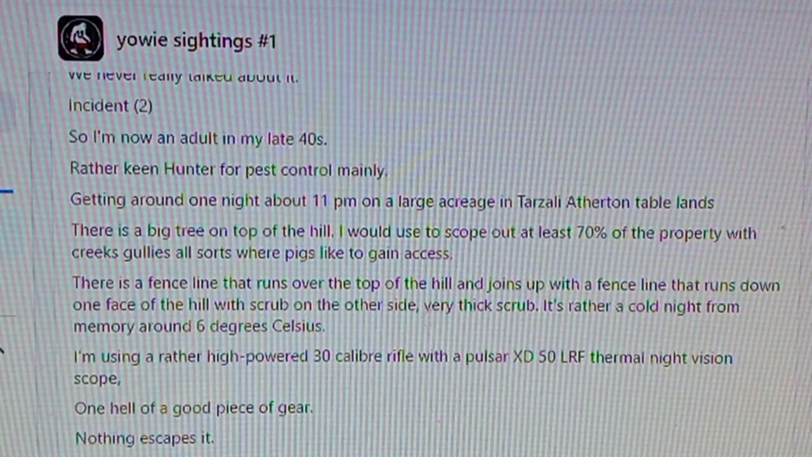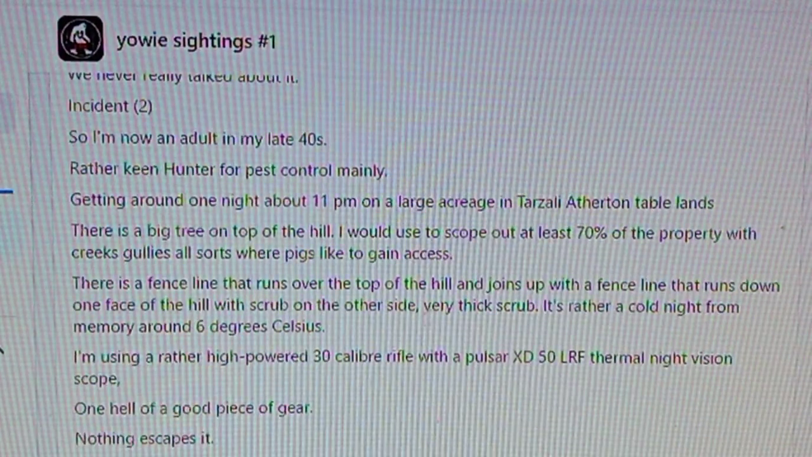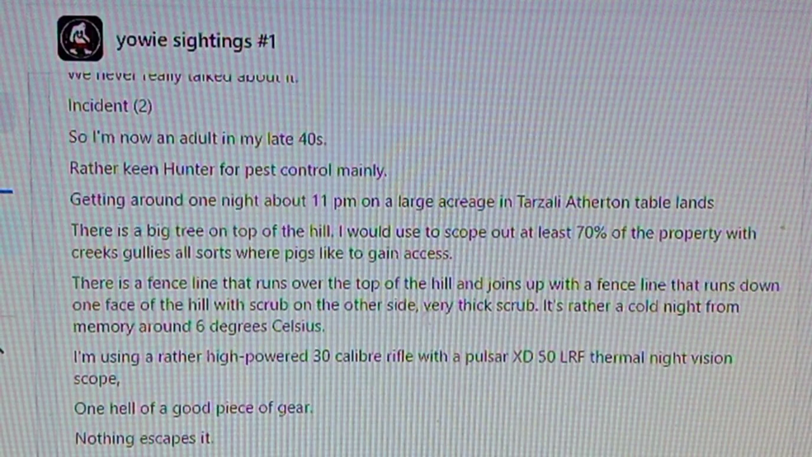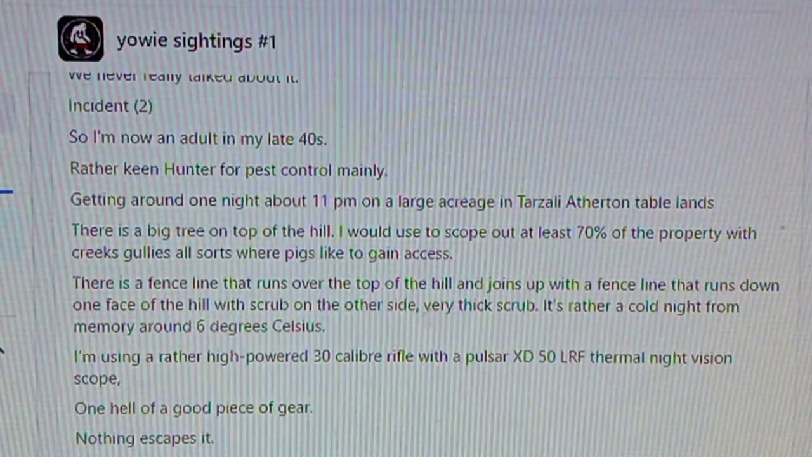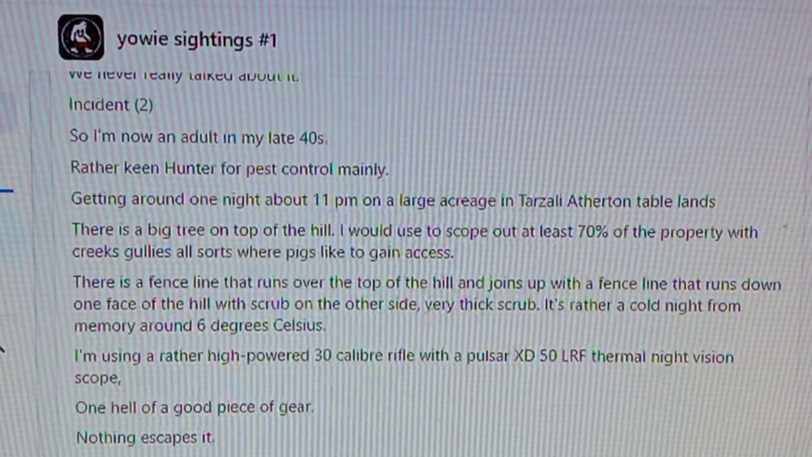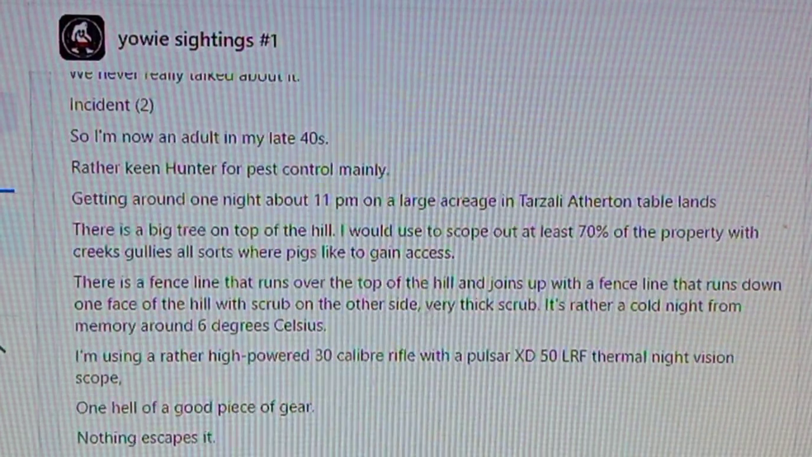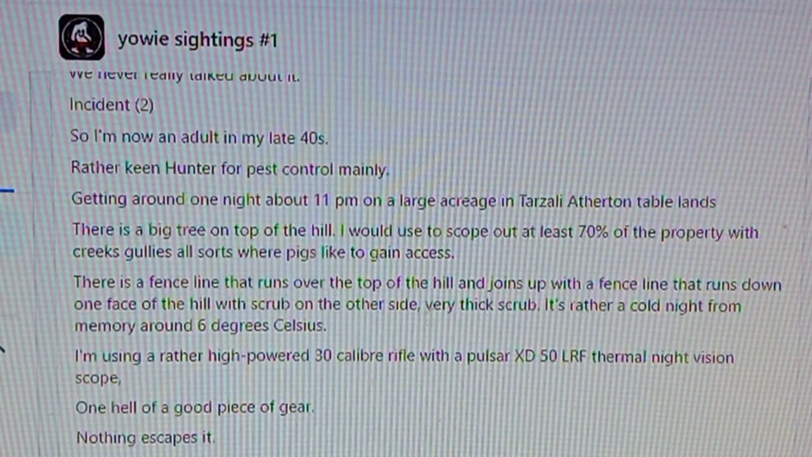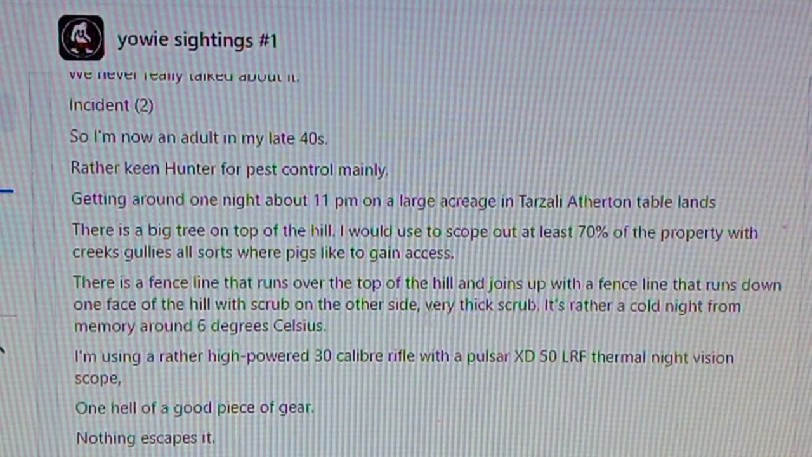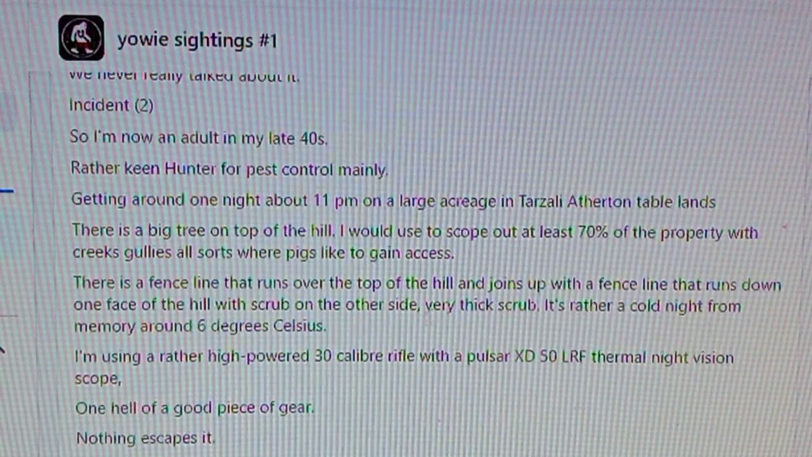All right, guys. We'll tell the first story, and then we'll go back to when this fella was a bit younger, around 13, 14, and what happened to him down in a creek. So I'll just read this out. I'm now an adult in my late 40s, a keen hunter, mainly for pest control. Getting around one night about 11 p.m. on a large acreage in Tarzali, Atherton Tablelands.